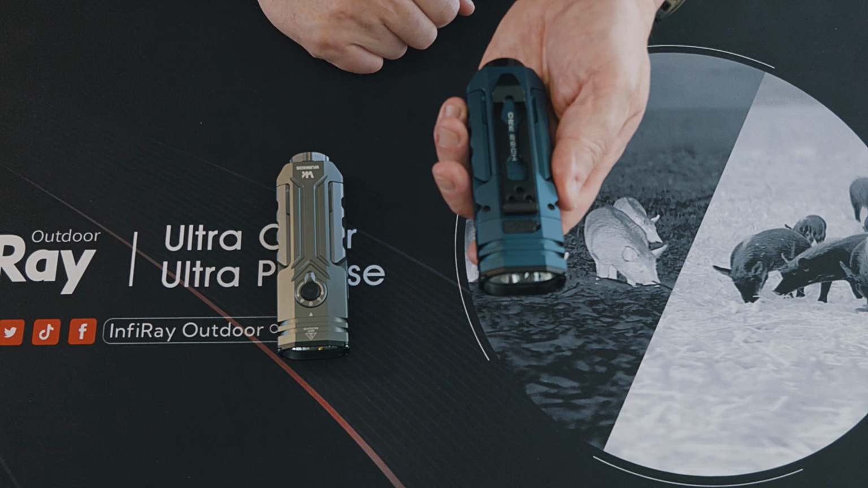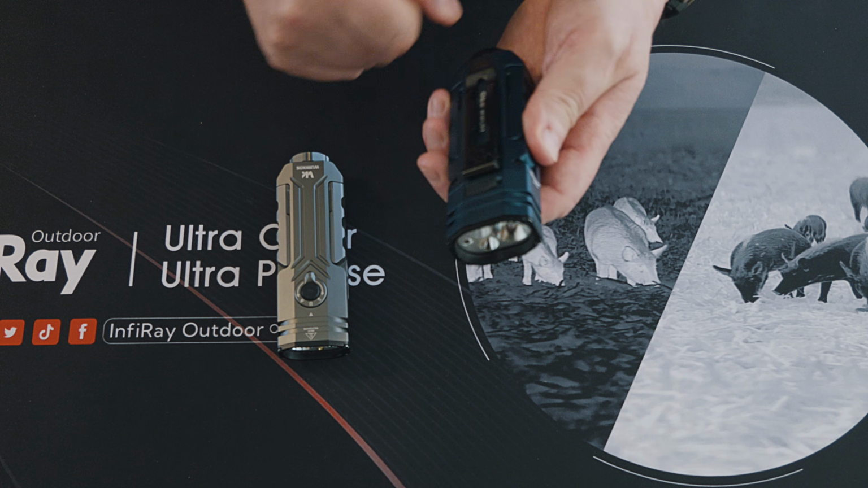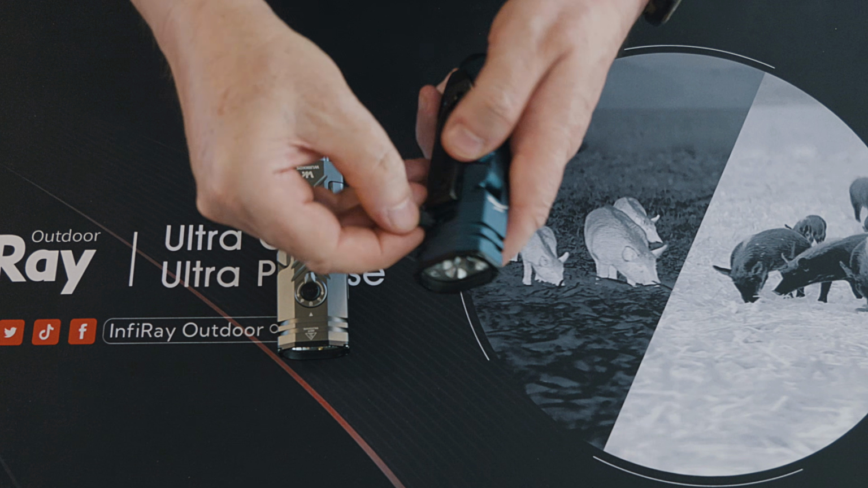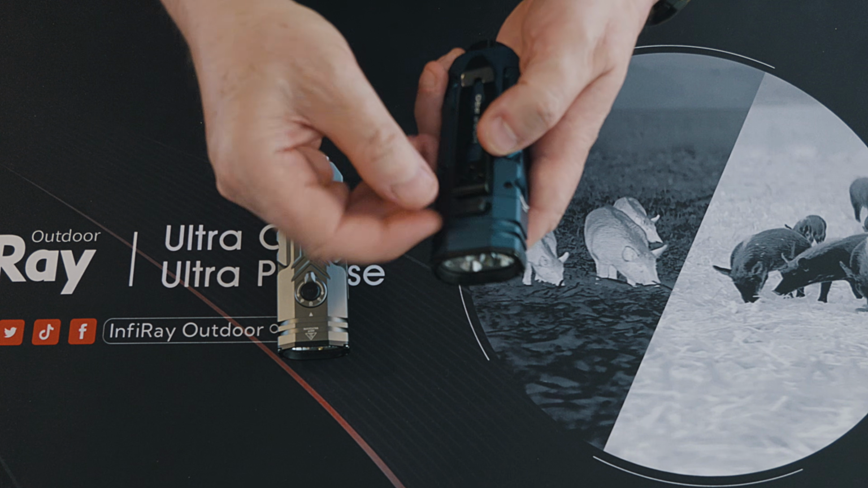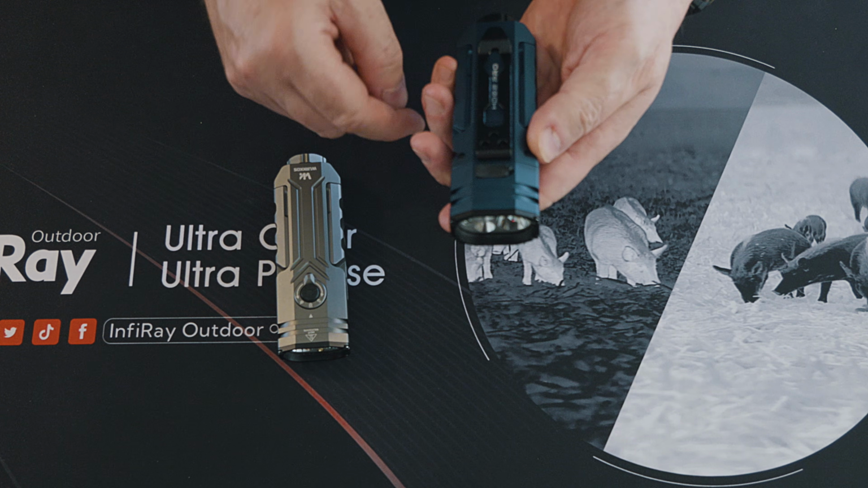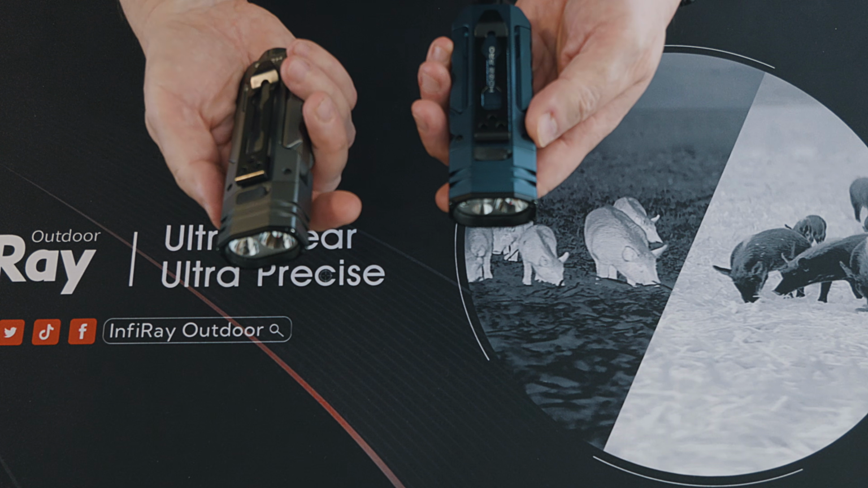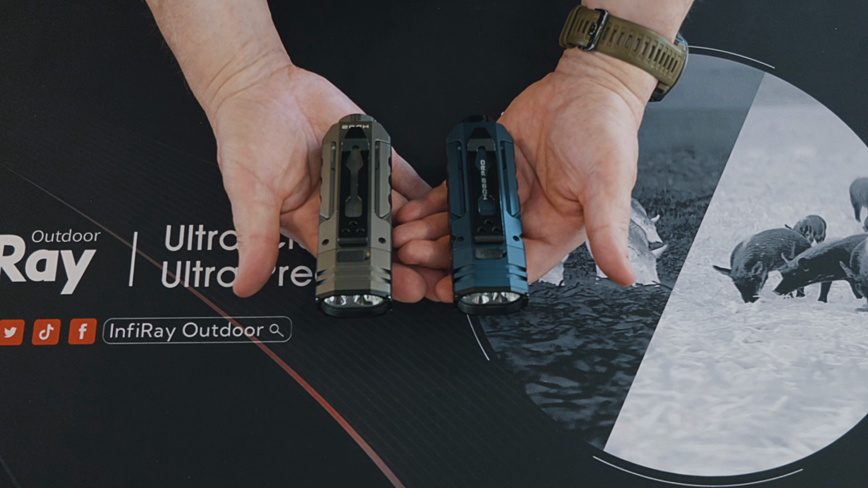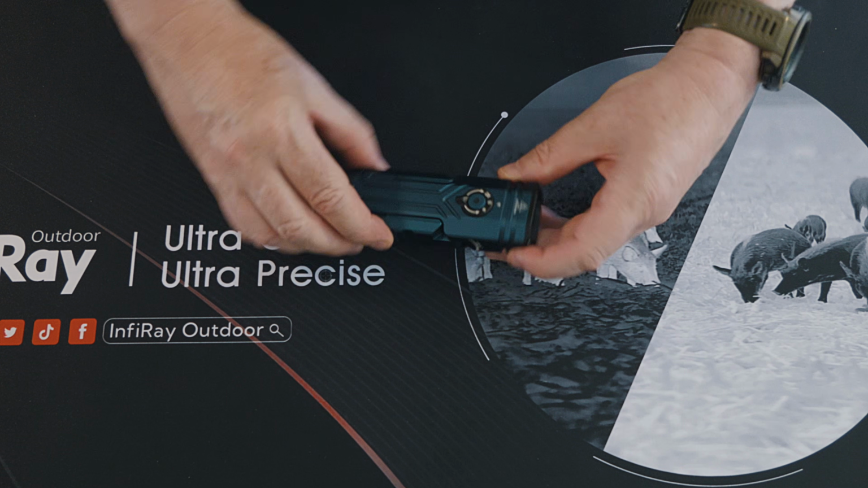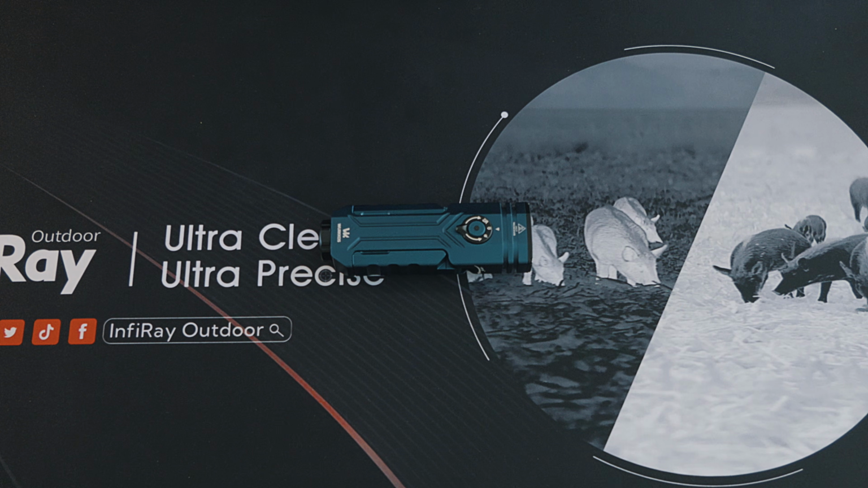Same thing, nice pocket clip, and that's the same. That's where you would put your USB-C for charging. Yeah, and I'll just press the back so you saw it come on. So yeah, they're exactly the same apart from that. I do like the blue colour, I've got to say. Now I'll put that out of the way. That's the torch. Hope you enjoyed this review.